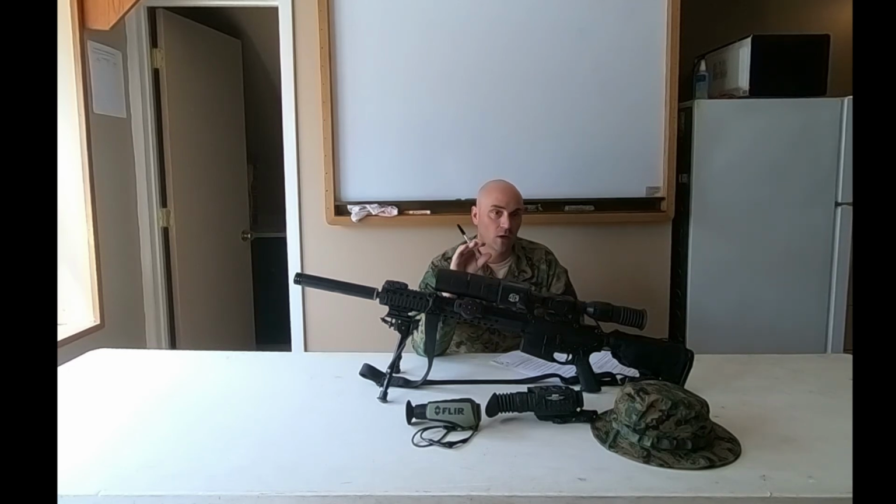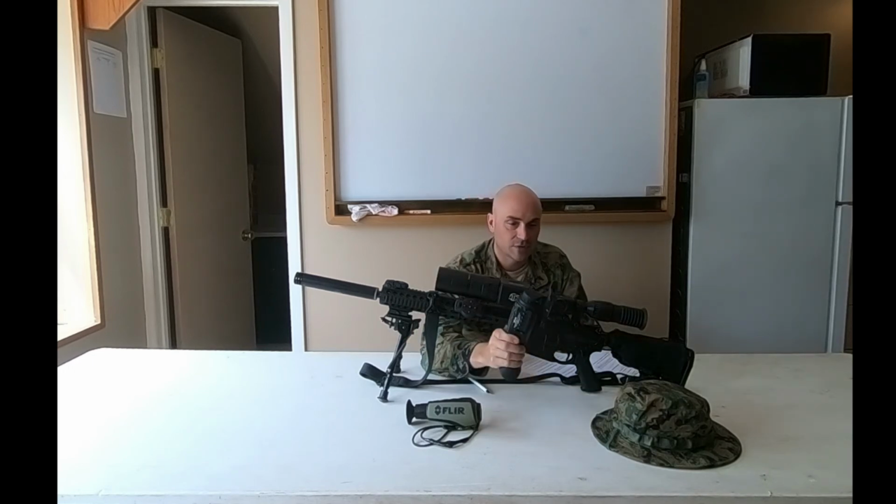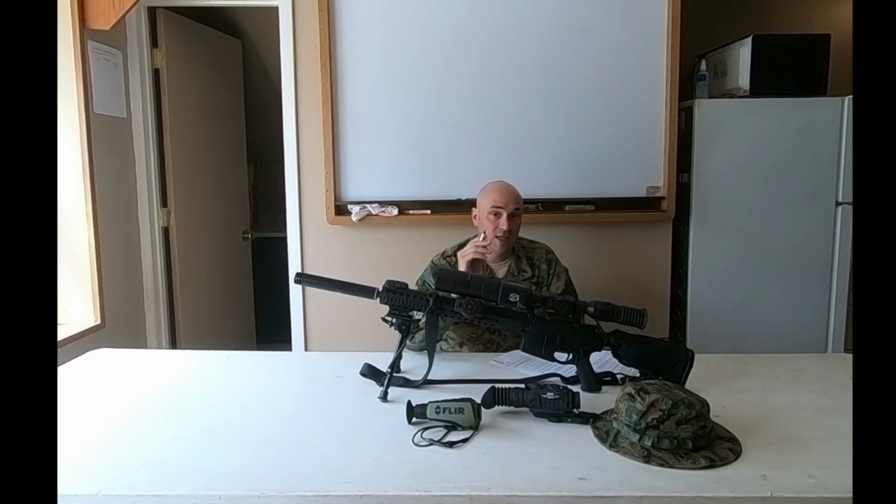The performance of this scope at 16 power tends to get kind of blocky and grainy as you go up. But at 8 power and below, it's crystal clear. Now, within 10 yards or closer, you can't really see very much because it's too close. Something you might want to consider is putting an IR laser on these type of scopes. So if your team is running NVGs, you can paint the target and they know what you're looking at.